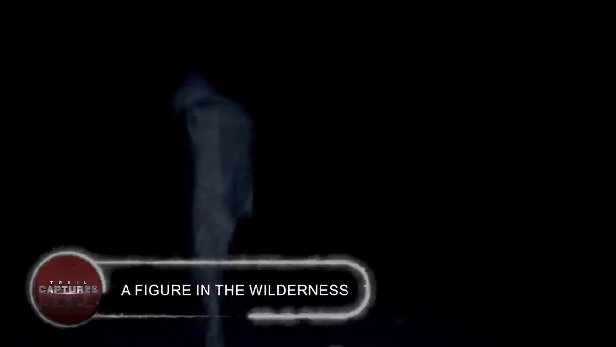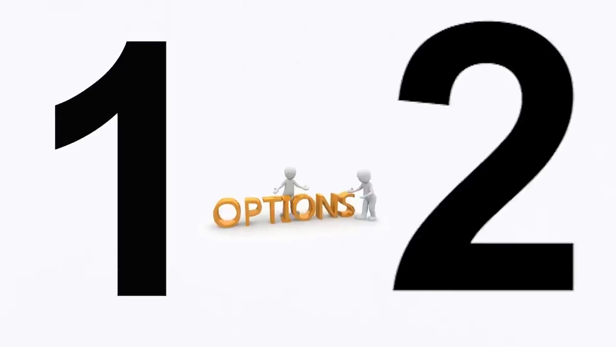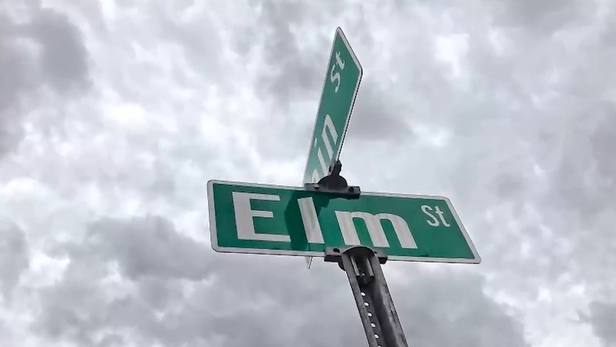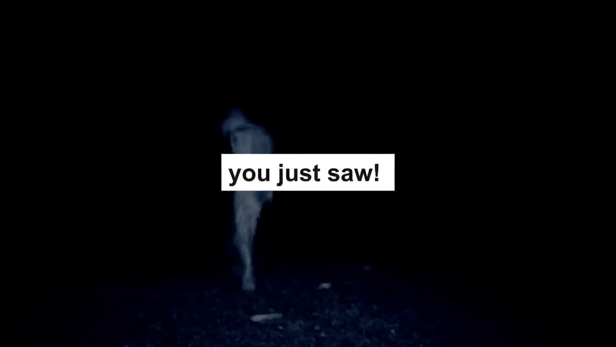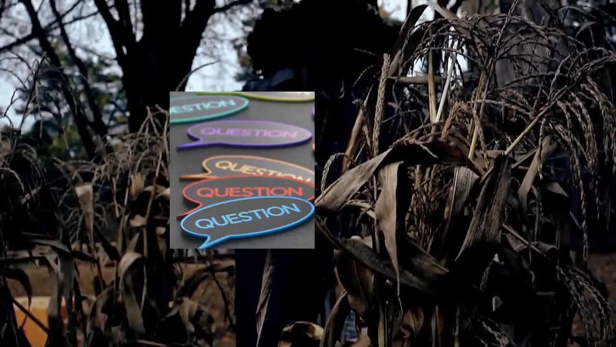A figure in the wilderness. Imagine watching your trail cam footage and coming across this strange sight. Likely, you would consider one of two options. Initially, there was a scarecrow that had unexplainably fallen from its pole, possibly to go see the magician. Alternatively, you could have a sense of being lost in a forested rendition of Elm Street. A human-looking figure with an odd helmet rushing across the woods makes no sense at all. It's enough to send shivers down anyone's spine and leave you wondering what in the world, or beyond it, you just saw. At times, the natural world can genuinely astonish us with mysterious and unsettling experiences, leaving us with more questions than answers.